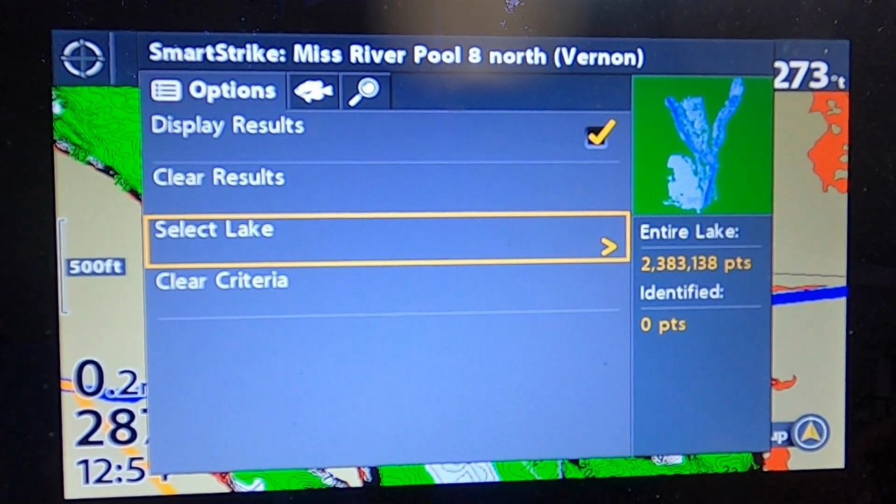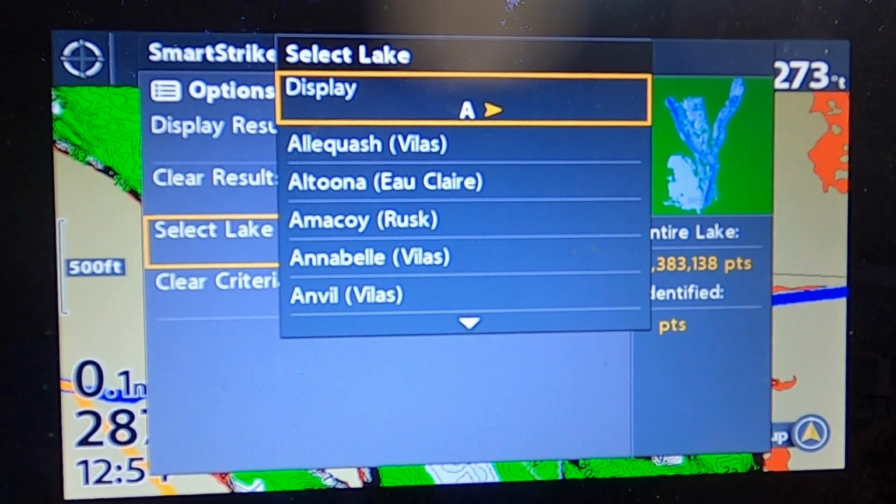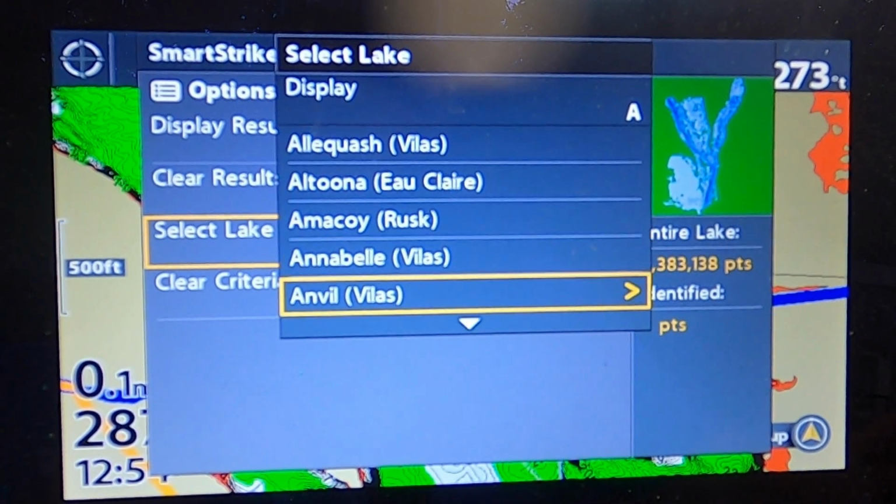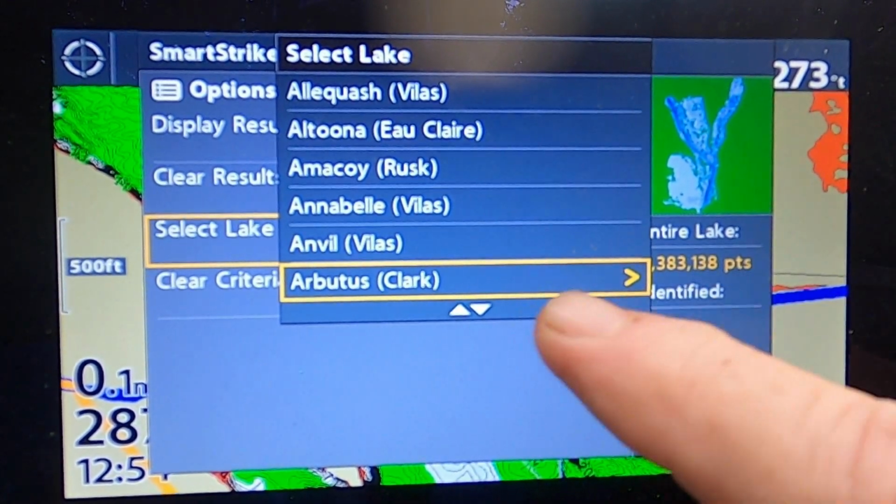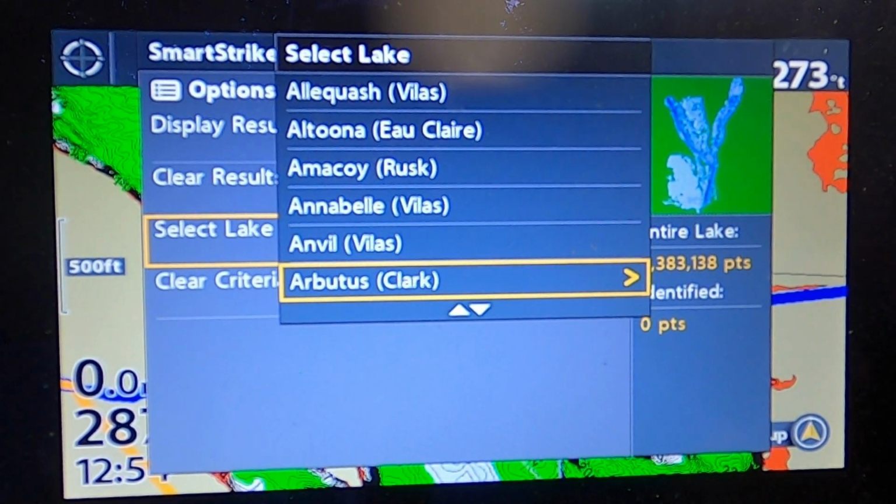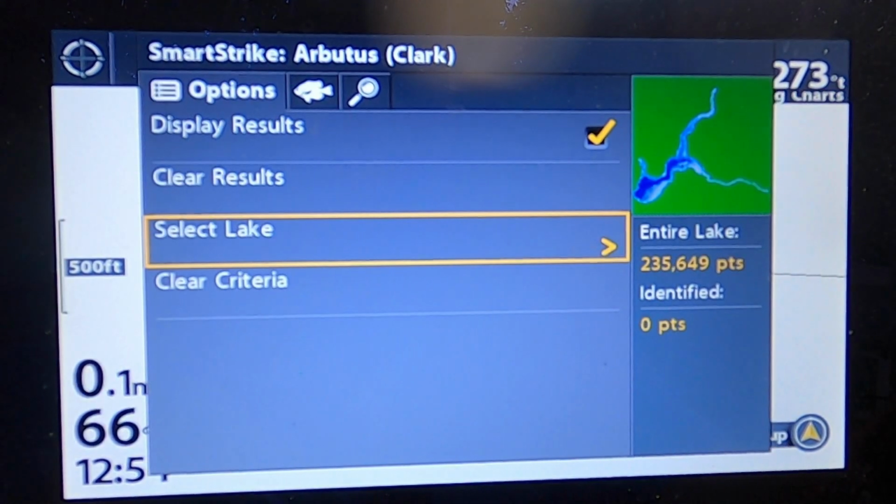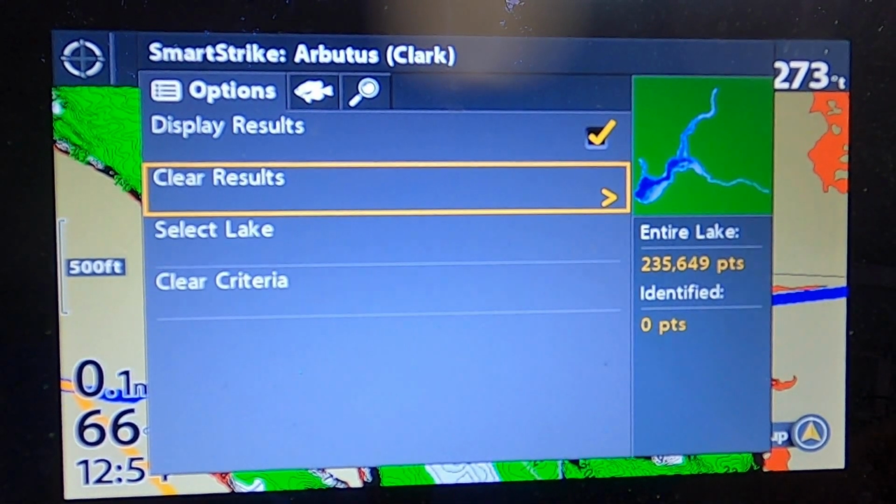But I want to check out a different lake, so go to Smartstrike on the menu. Let's go to select lake. I'm just going to keep it on A because we have Lake Arbutus right here, which is in Clark County. It's about an hour away from here. I've never fished it, but I've always wanted to go up there, so this is going to make it a little bit easier if I go fishing up there. So I'm going to click Lake Arbutus.